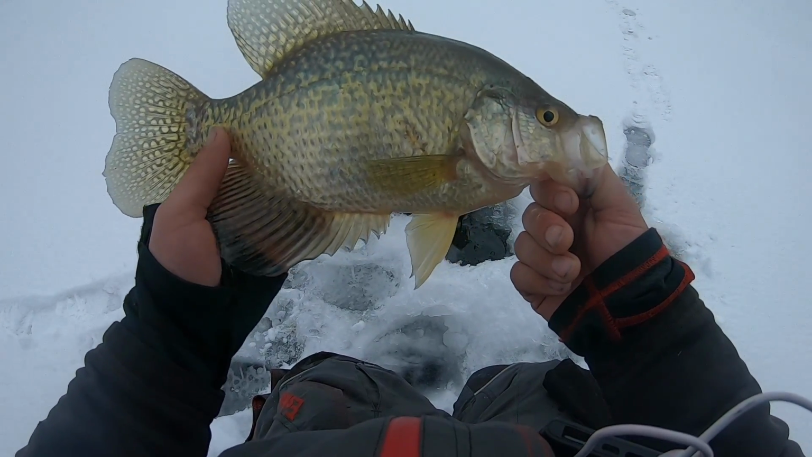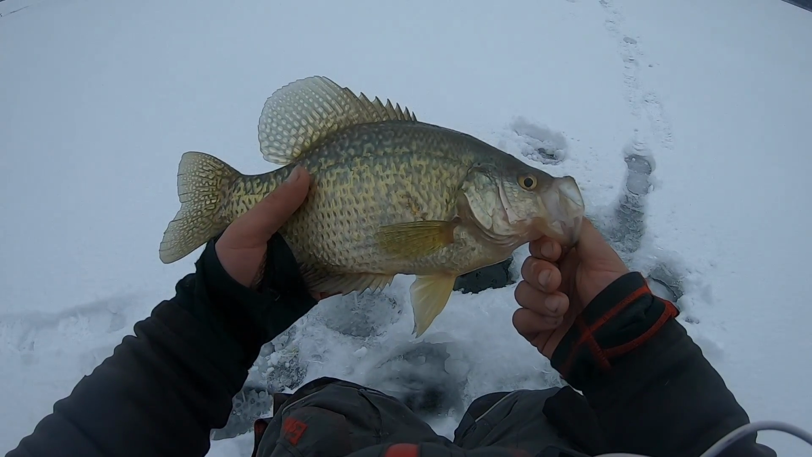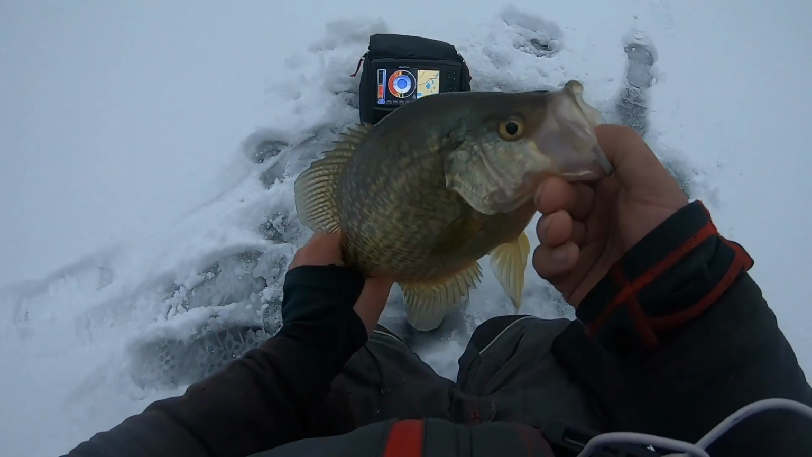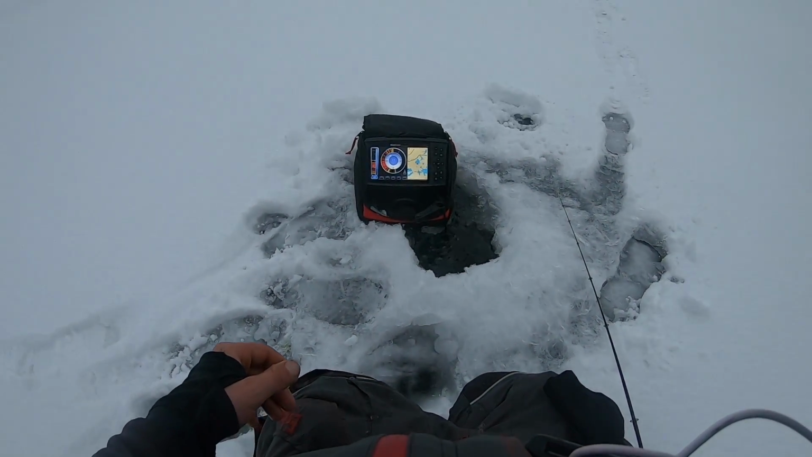So cool fishing them up shallow. They fight so hard and move so quick on a bait. Too awesome right there. Let's let that guy go. All I'm doing here is just kind of hole hopping around as Shelby's at the shack.